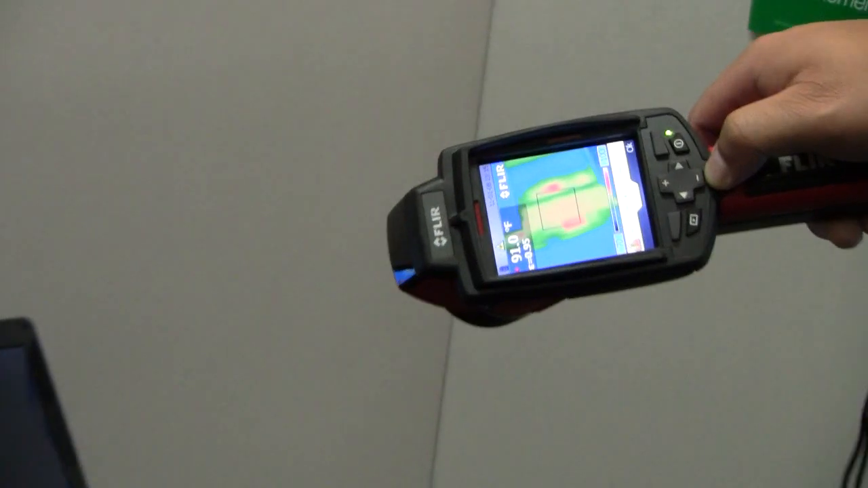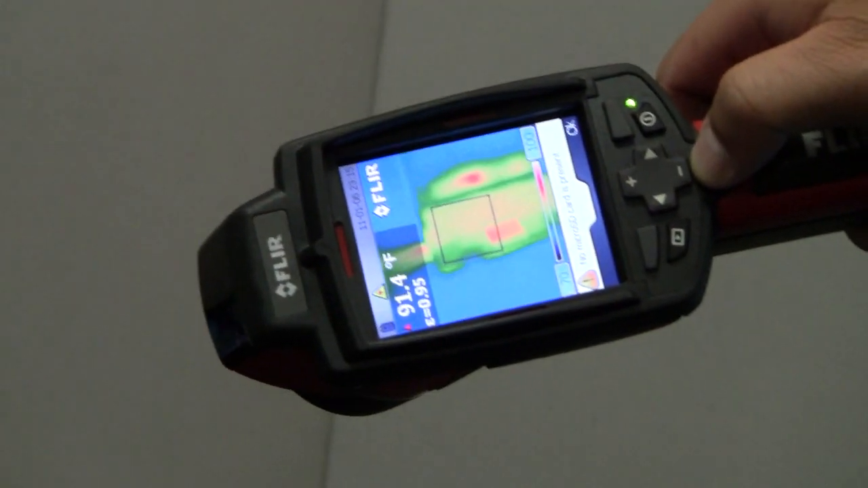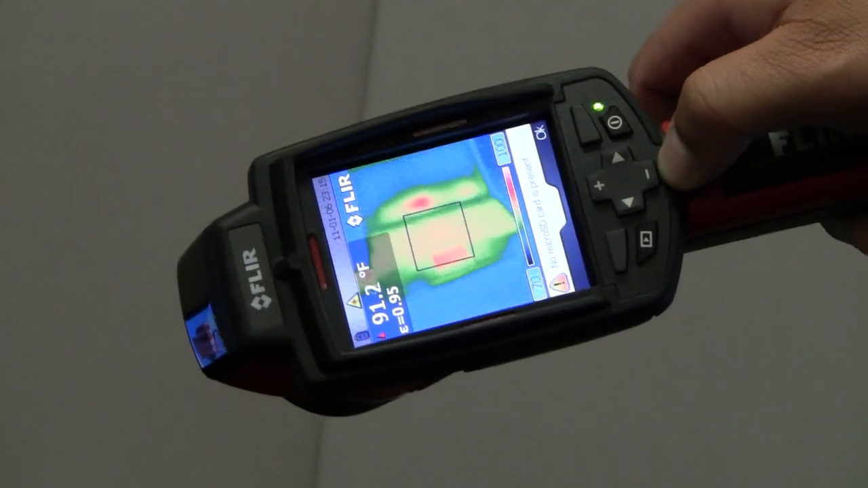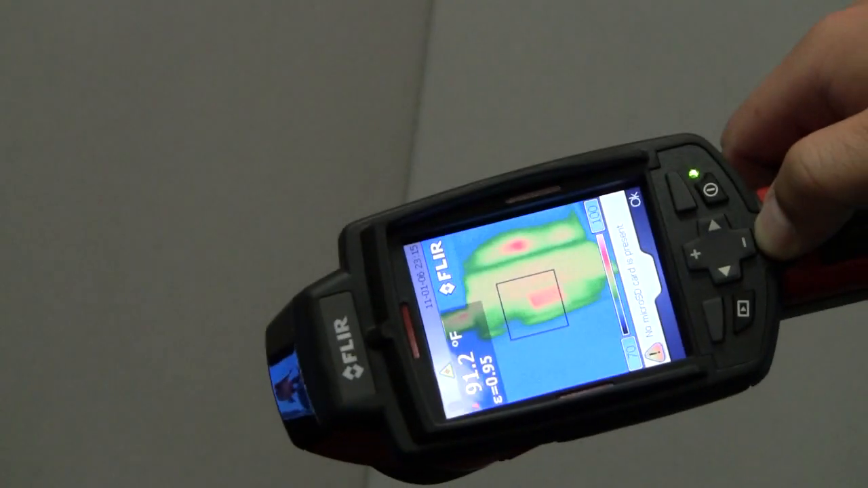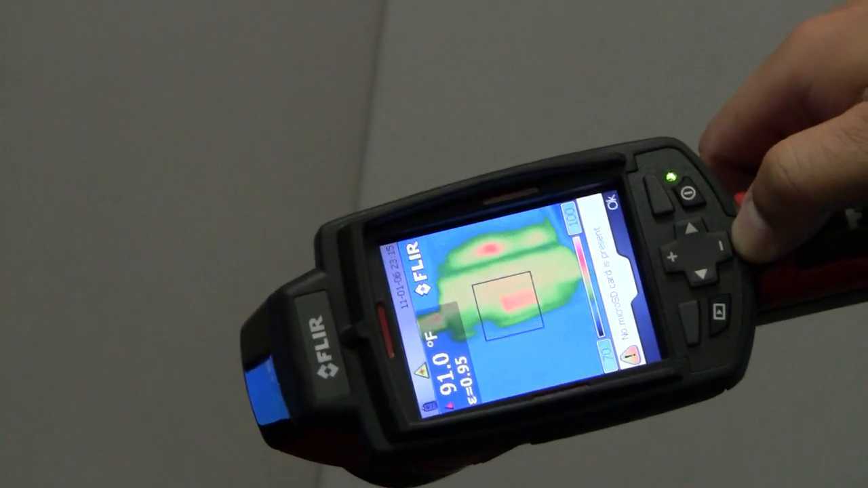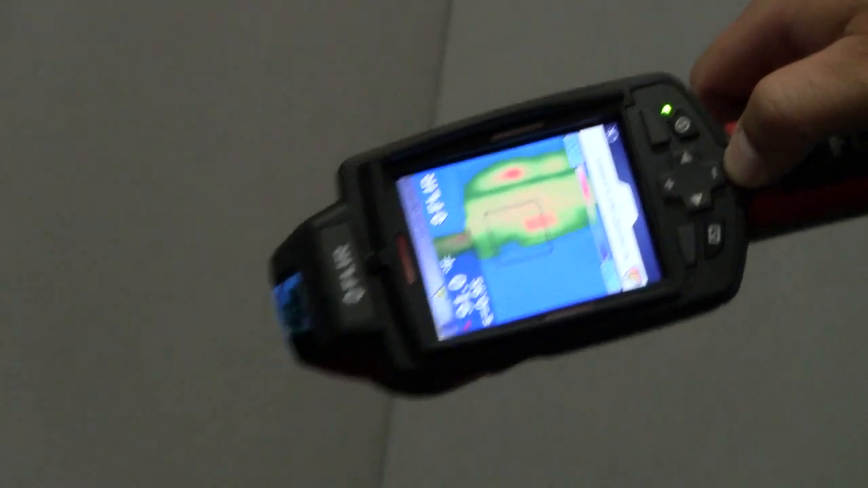And finally, we have the E240 single core notebook as well. So as you can see, this is probably the coolest one of them all. If you look at the laser, the hottest part of it is actually the mouse pad, and it's around 91, 92 degrees.